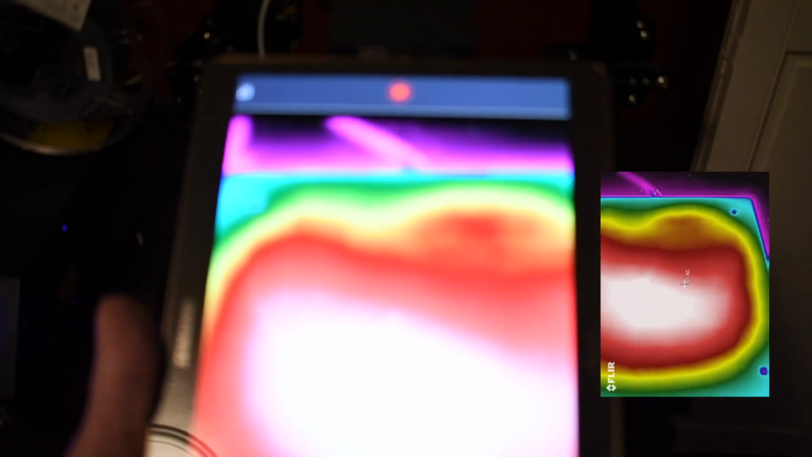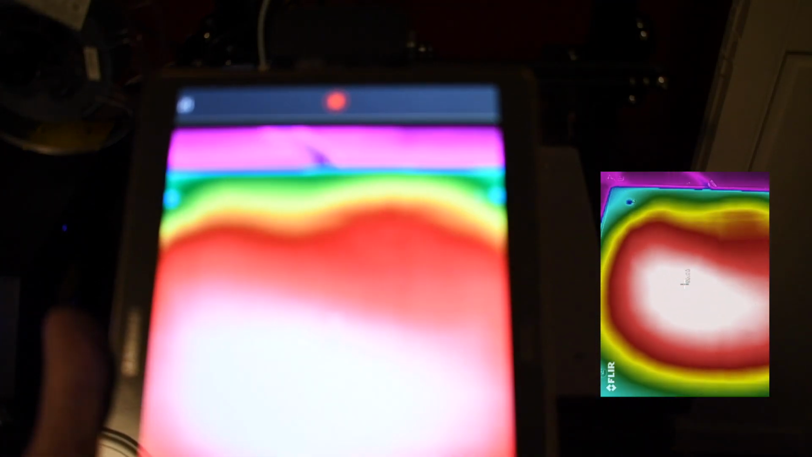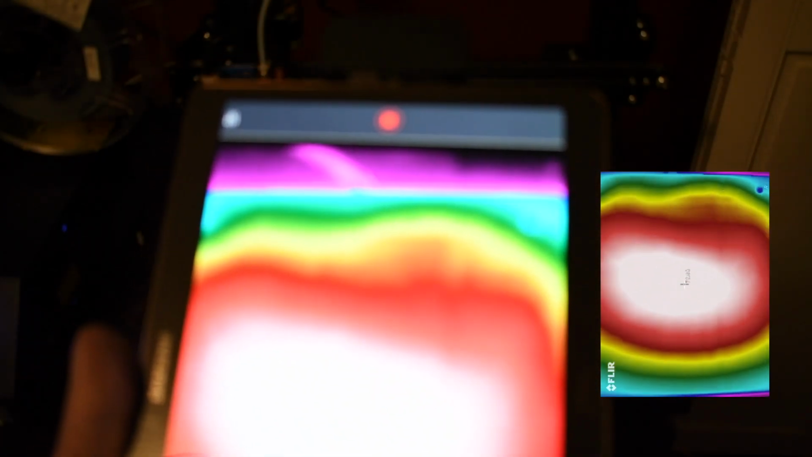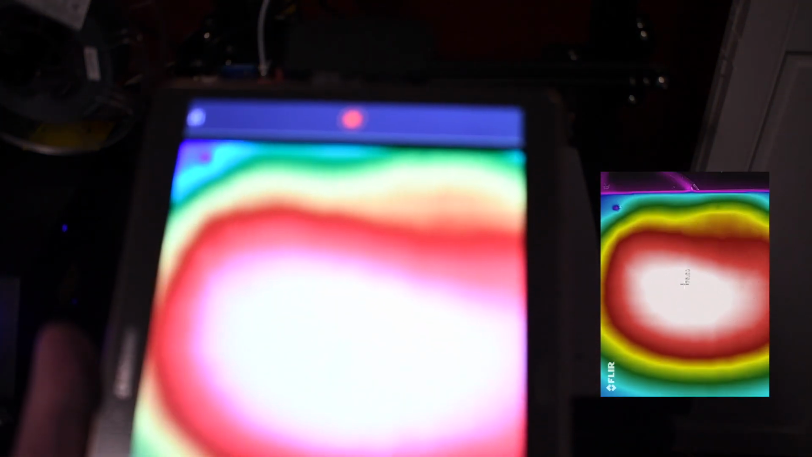I'll try and inlay the video that I'm recording on the FLIR so you can see the whole thing. But as you can see, the corners are still cold, even at 100 degrees. The Creality readout on the printer says that we're up to 93 degrees and still climbing rather quickly to 100, which is nice, but this is not a perfect solution apparently,